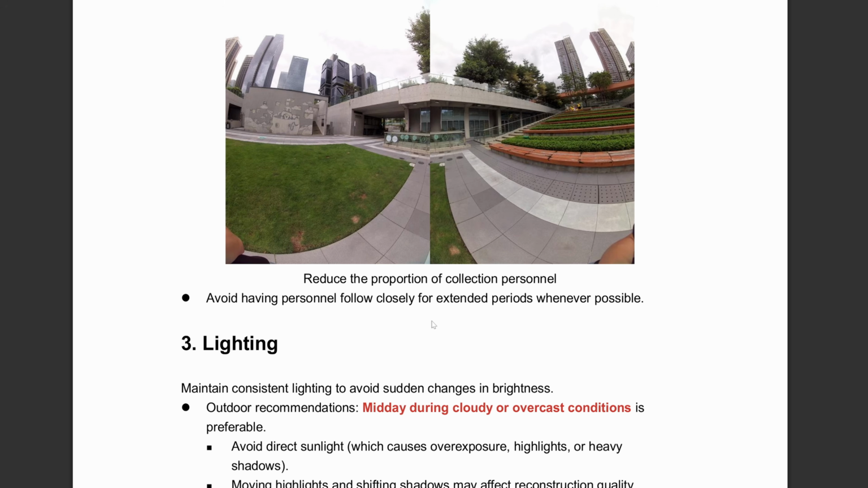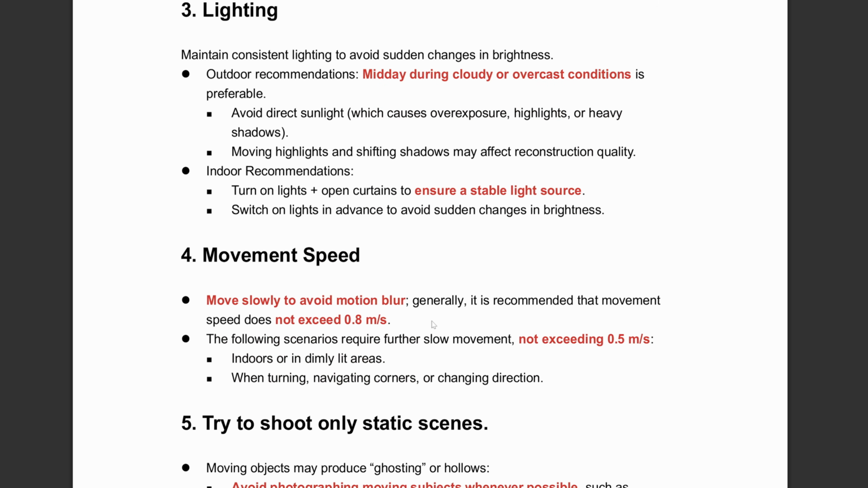The second important thing to keep in mind is to avoid direct sunlight or uneven lighting conditions. You will also need to walk a bit slower, around 0.5 to 0.8 meters per second.